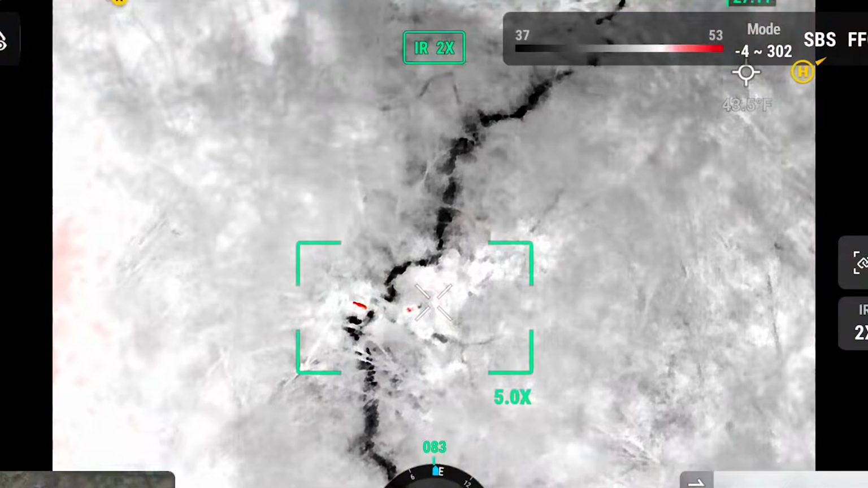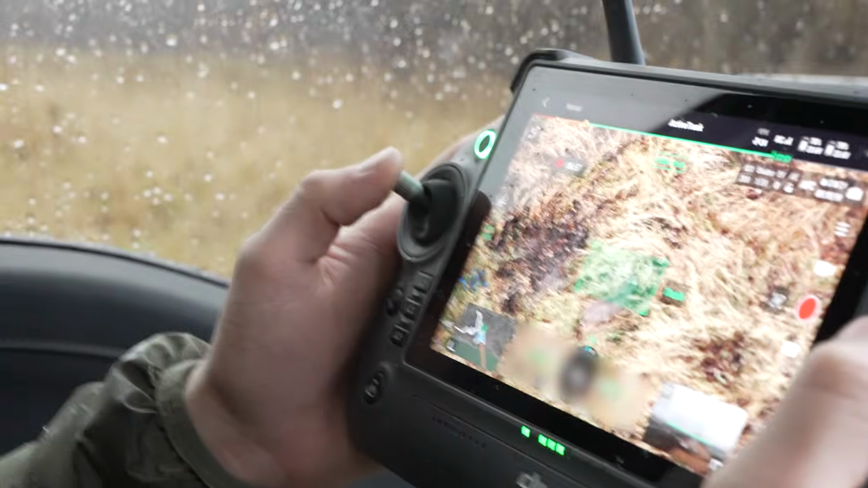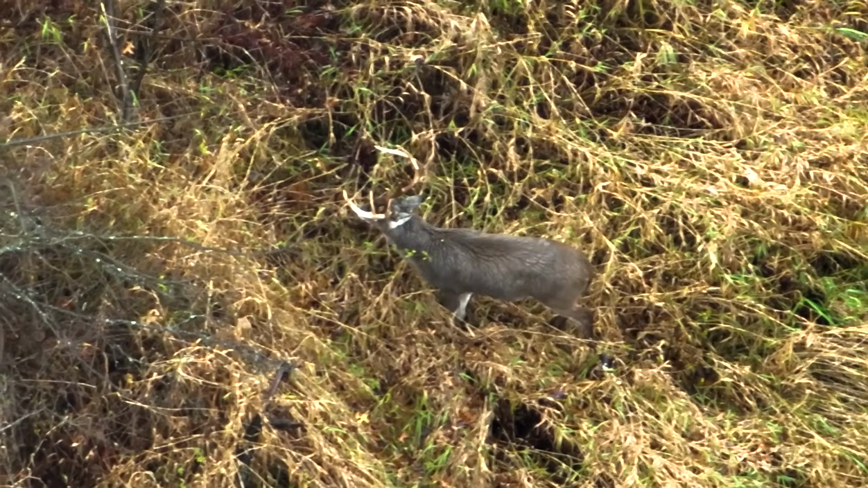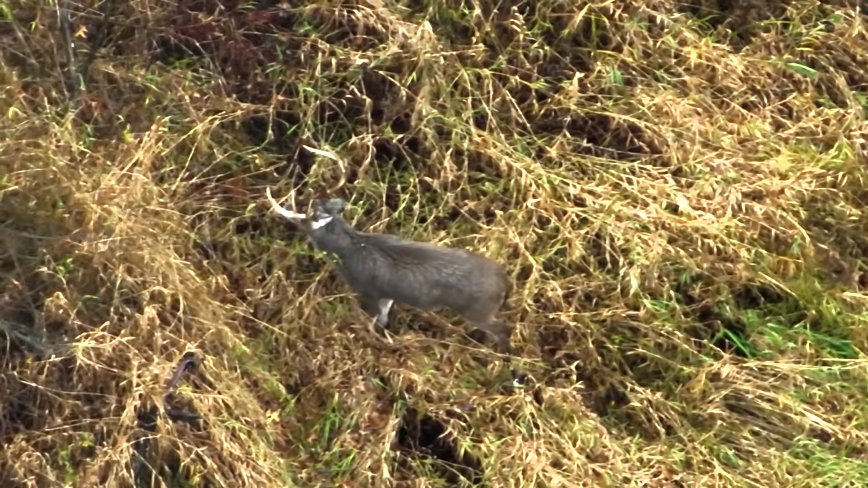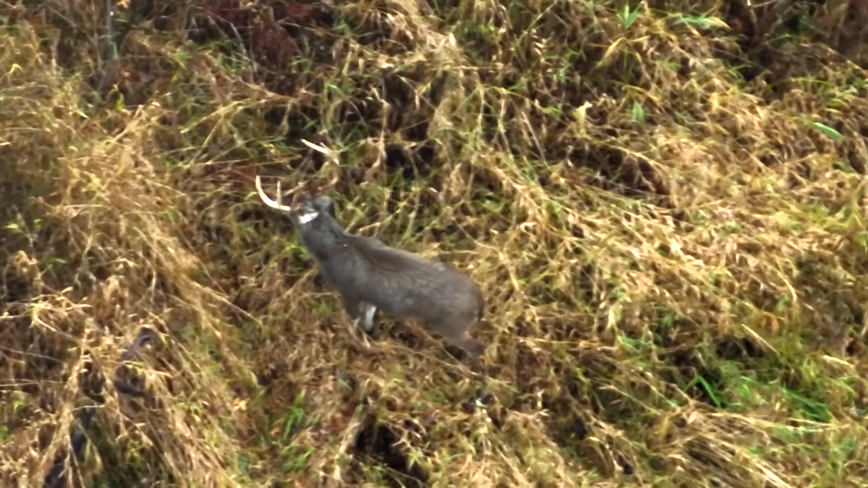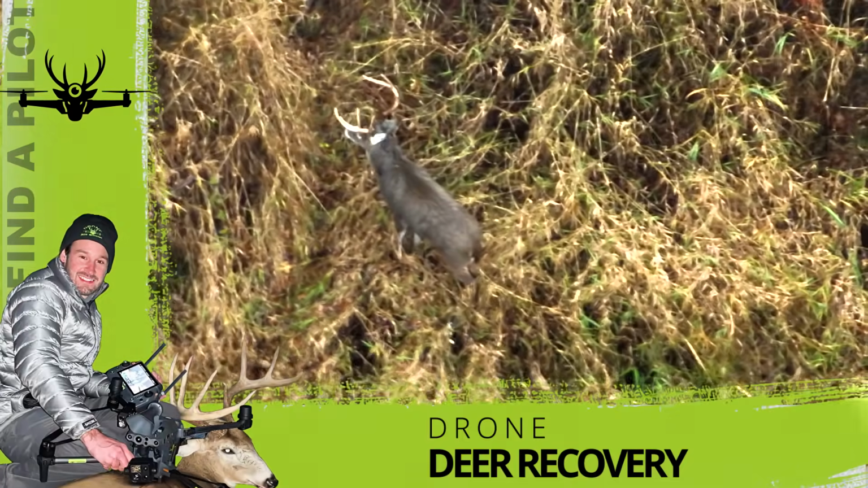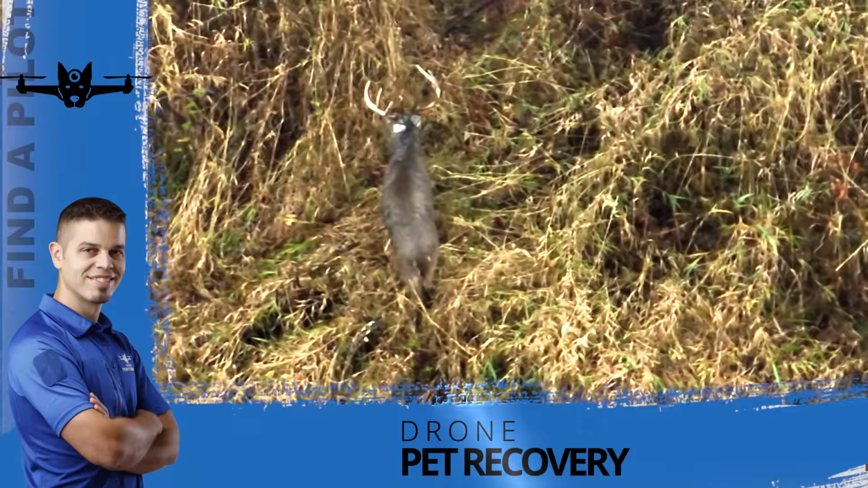Now let's get a good look and see what's going on. He's trying to get across that creek. That deer's definitely hit. It looks like it's hit. If it's raining, it's hard to see the blood. It'll wash off. Just looks like a leg wound. Can you see where he hit him? Yeah, it looks like it's just the leg. Back right leg, he's not using it at all. It just looks like you really must have hurt him. He probably hit a twig. Looks like he hurt the back right leg.